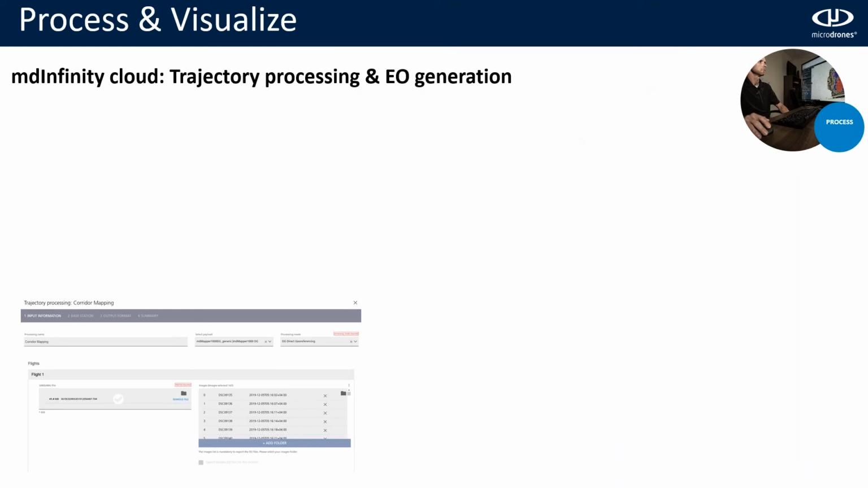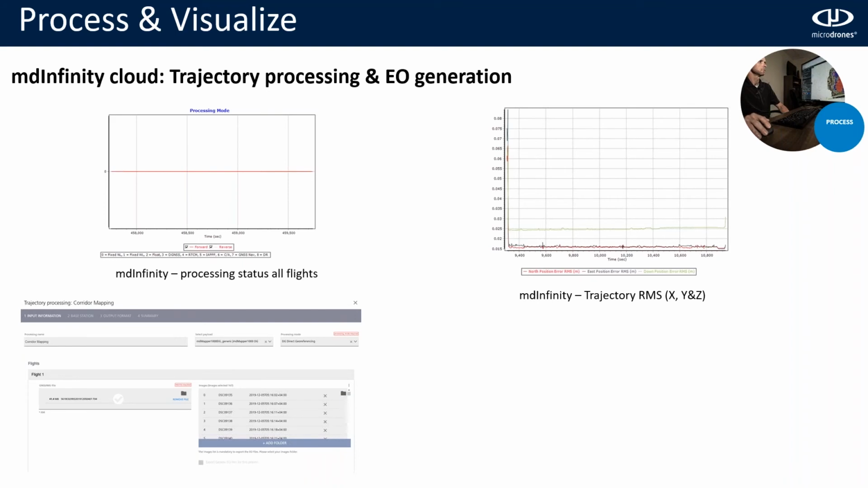Now, how to process the data that we got from the field? As I mentioned before, we are going to use MD Infinity Cloud and the module trajectory processing and EO generation. Here, you have a screenshot of how it looks. You mainly introduce all the raw data there, select your type of solution, and the processing technology that you want to use. In this case, for any corridor mapping, you need direct georeferencing. And from here, we will get a report.